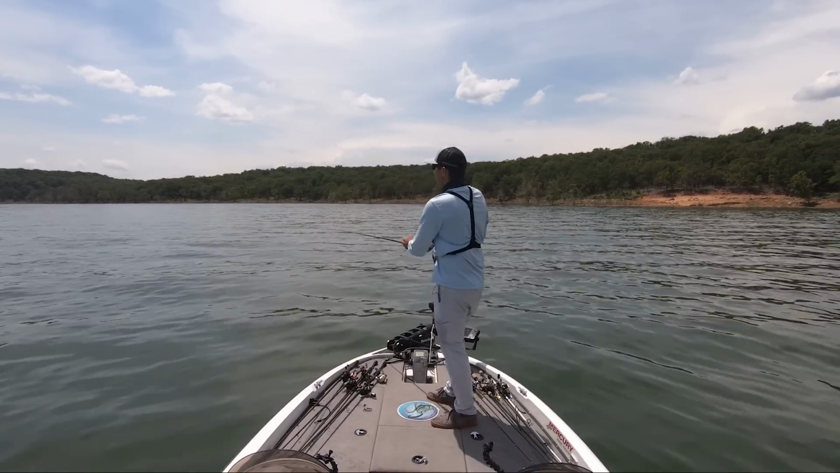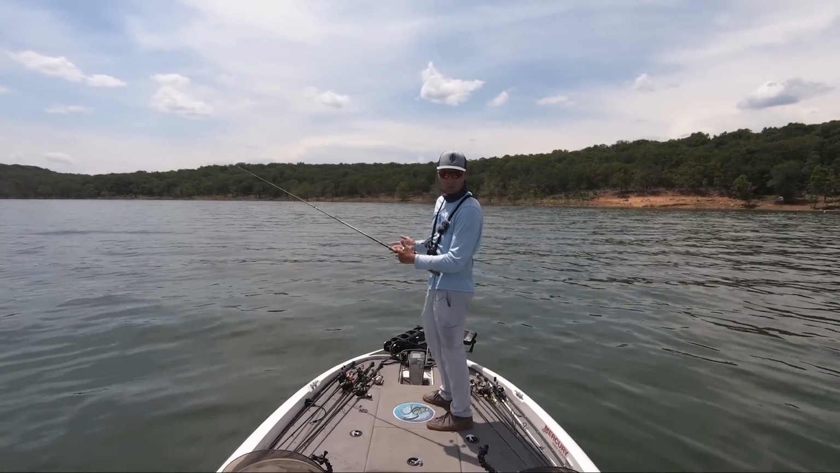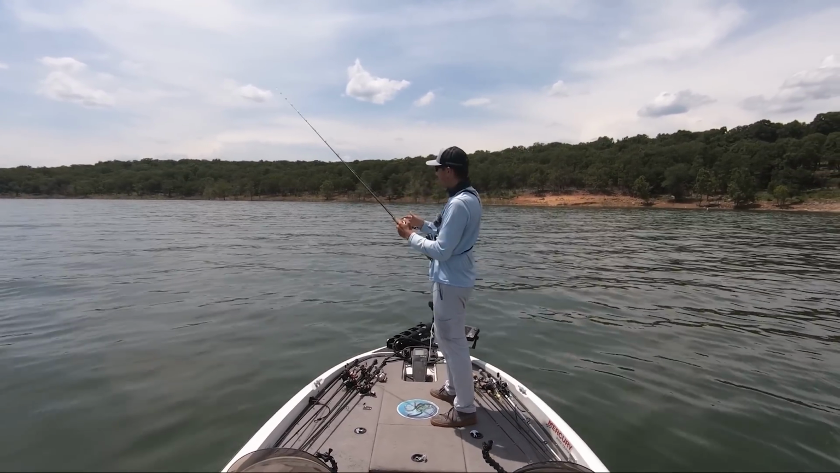And so instead what I'll do is I'll just do 2 quick jerks like that. It works for me, and I've been doing it for years and catch a lot of fish that way, but you can kind of choose which way works best for you. And I'm literally just ripping that spoon up off the bottom as hard as I can.